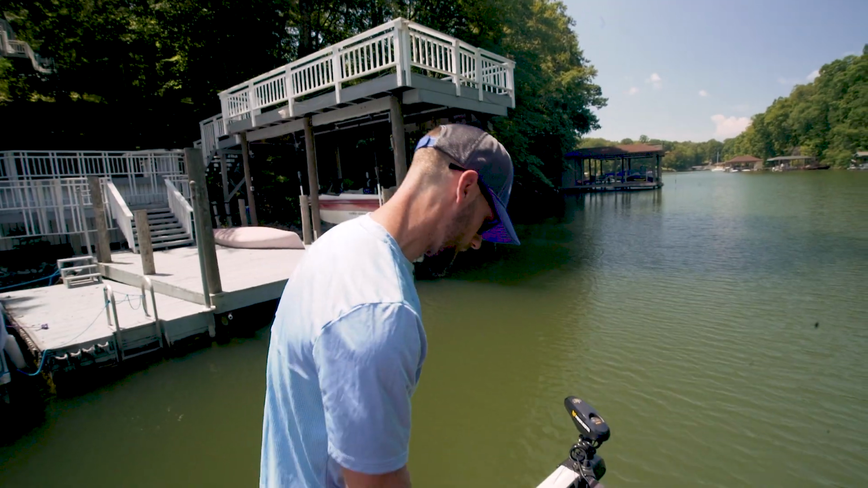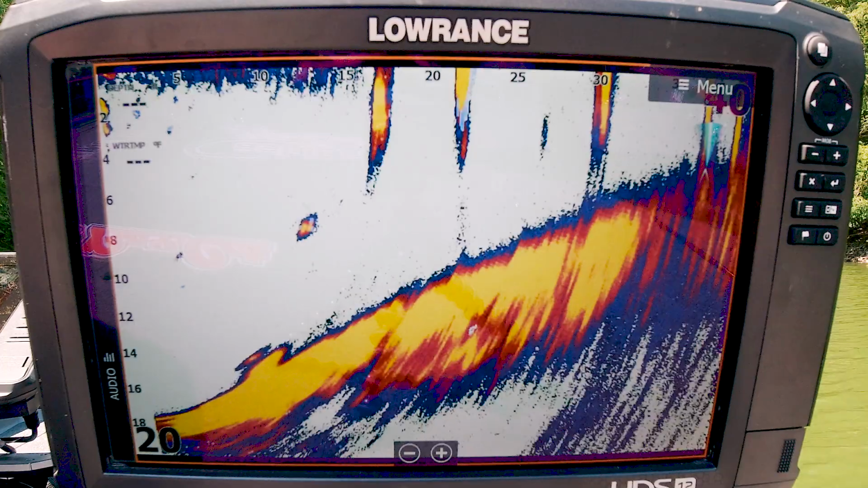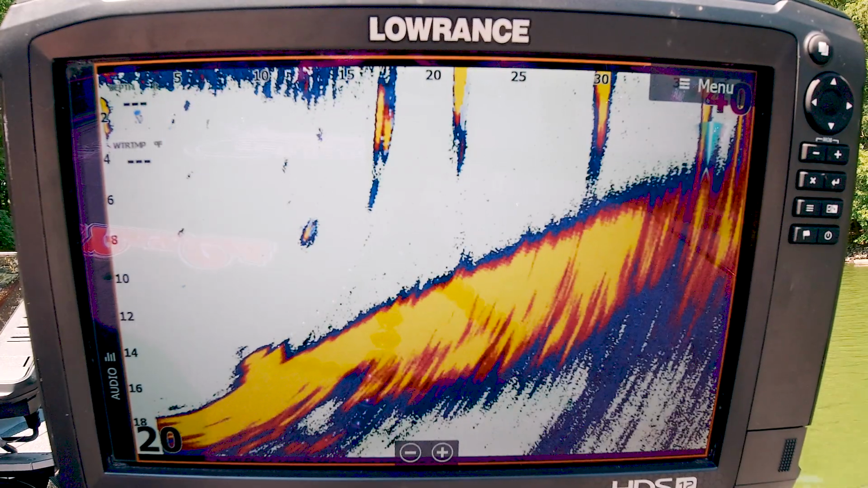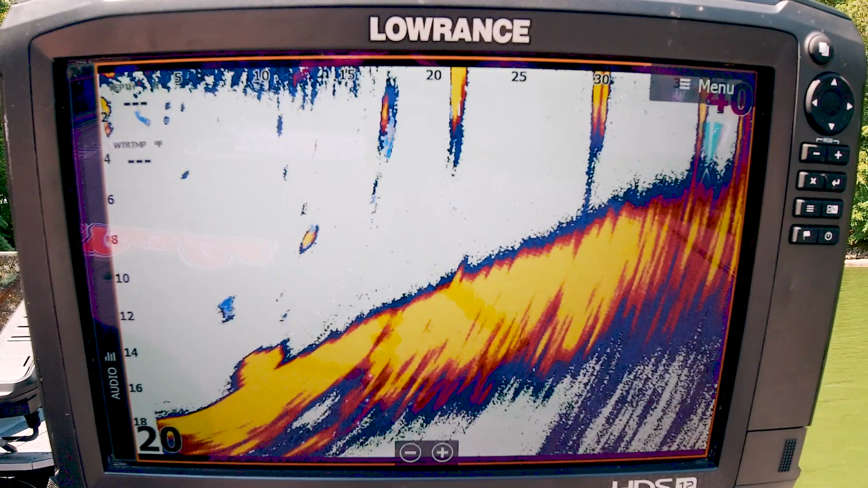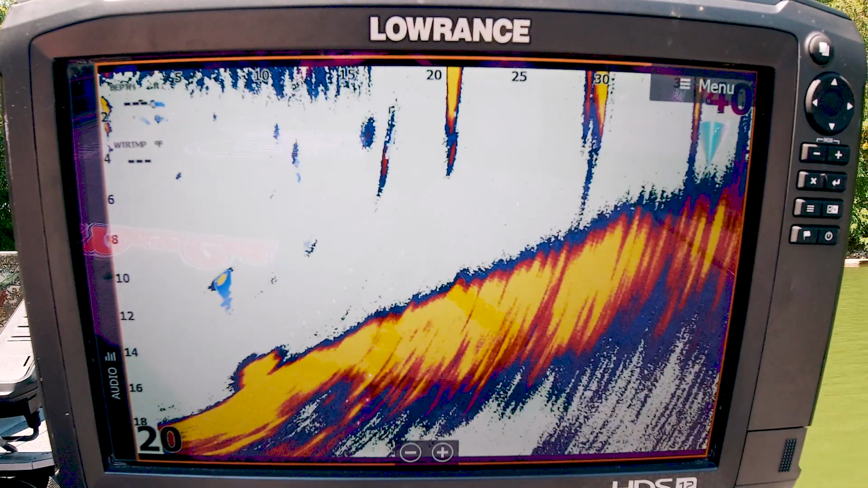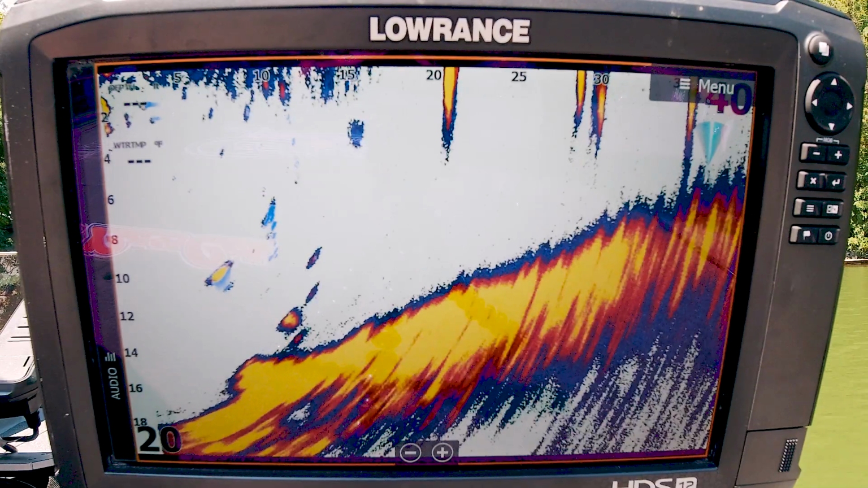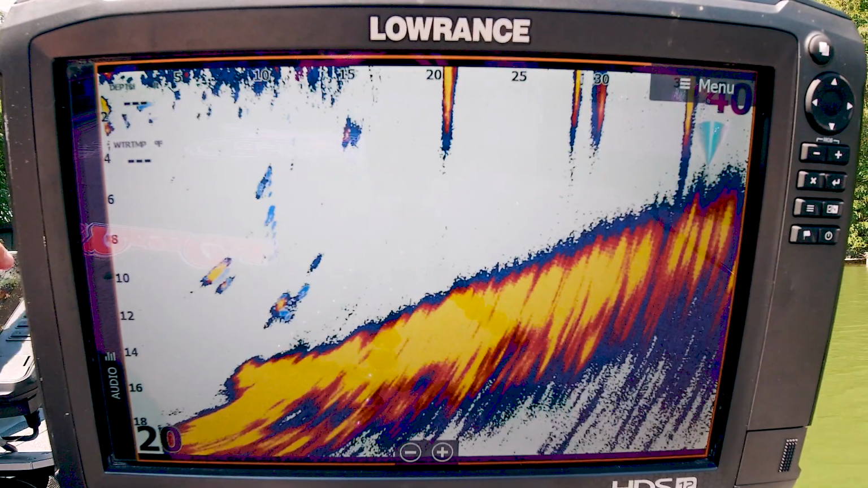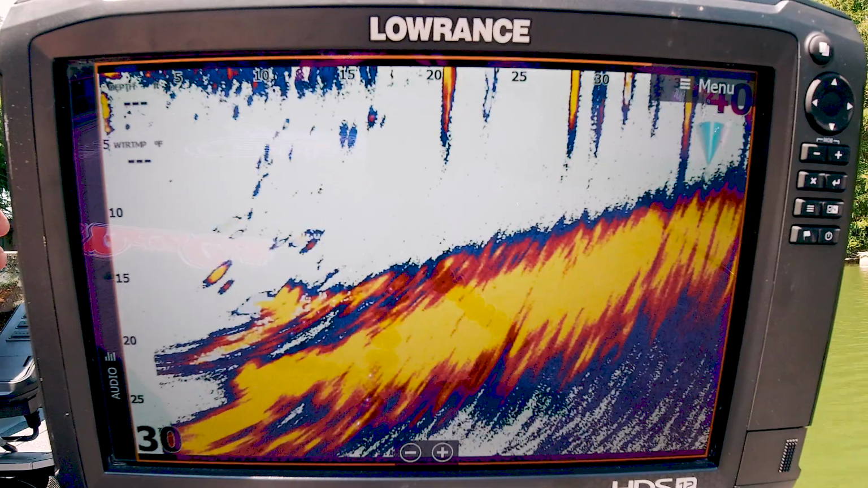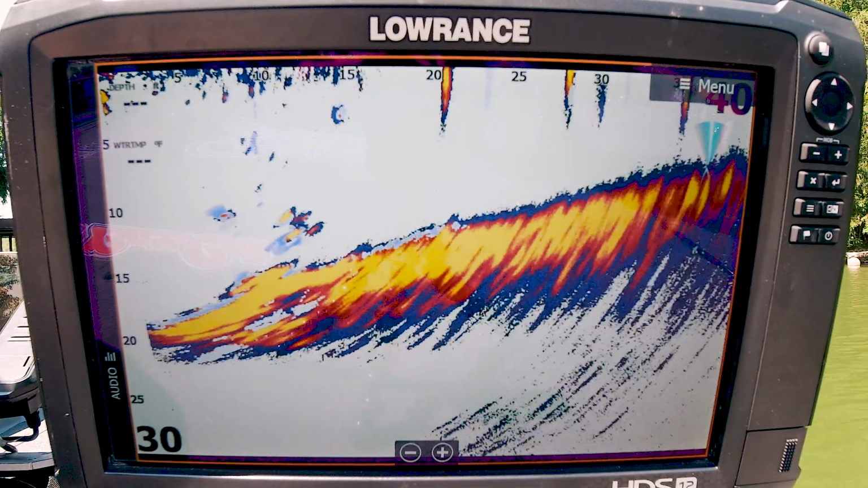So you can see that's what the dock looks like, and for the first 10 to 15 feet, very defined bottom. You can see how hard the bottom is, all that. And then as you get out a little bit further, in the 10 to 20 foot range, it starts to get a little fuzzy. Then on out from 20 to 30, it really starts to get fuzzy, and beyond 30 to 40 feet, you're really not going to be able to see much at all.